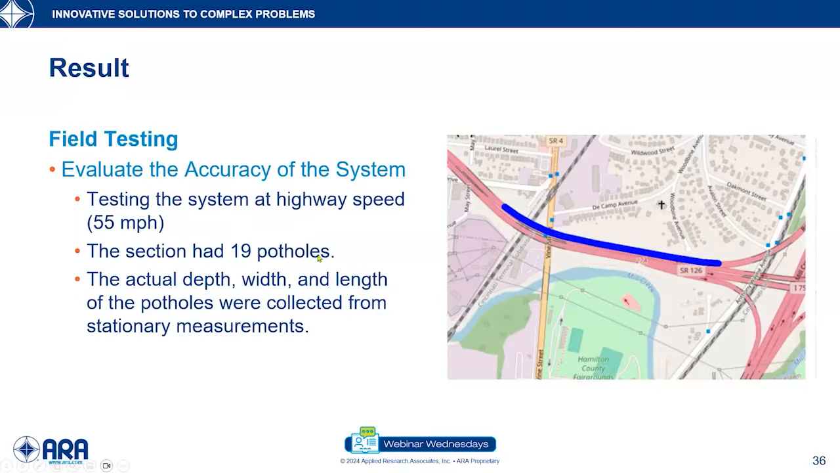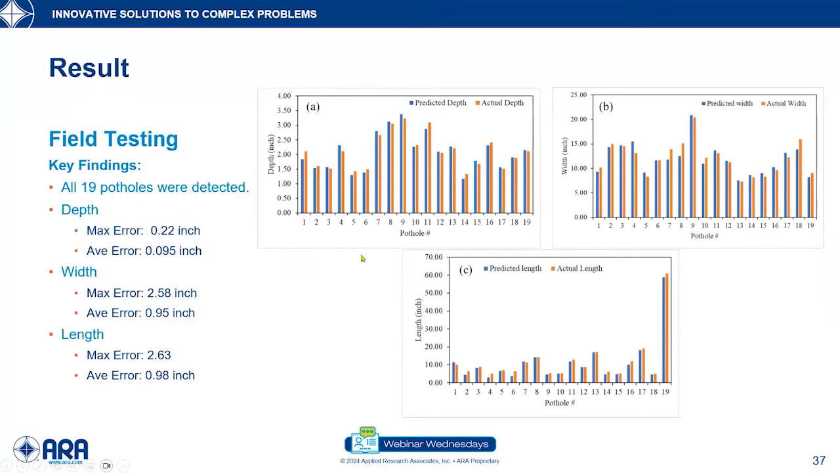On a section that had 19 potholes. We chose this section specifically just to see how our system does in a very complex scenario. Now, it is worth mentioning that the actual depth, width, and length of the potholes were collected from stationary measurement so that we can compare the dimensions coming out of the algorithm with the dimensions that were measured from stationary measurement.